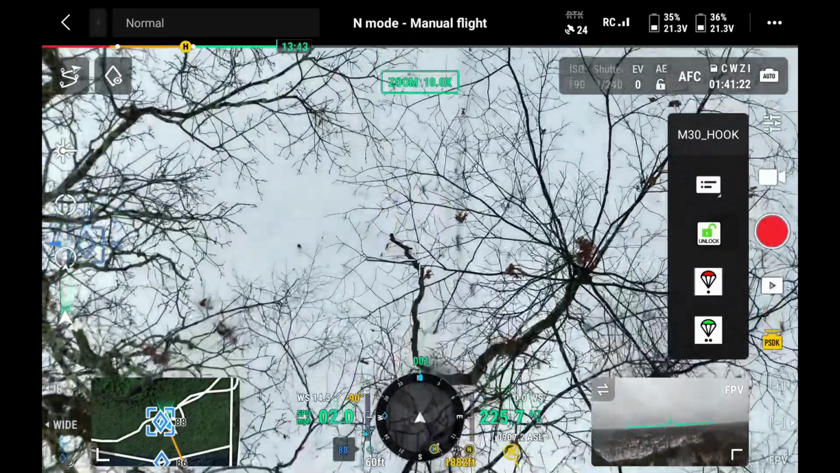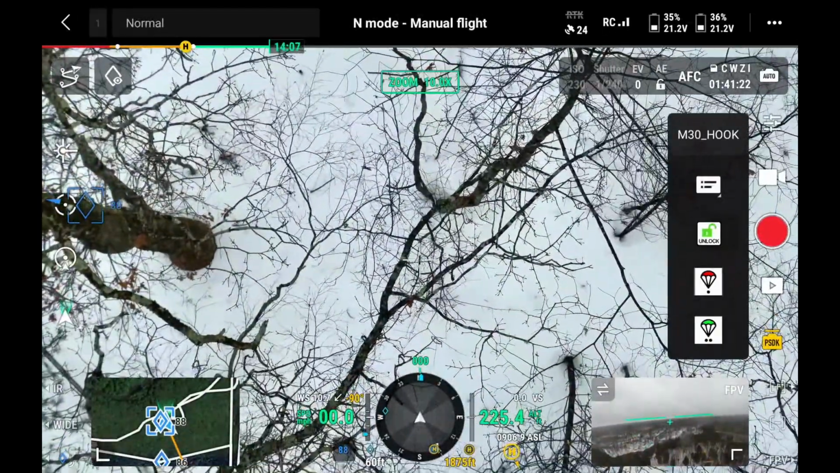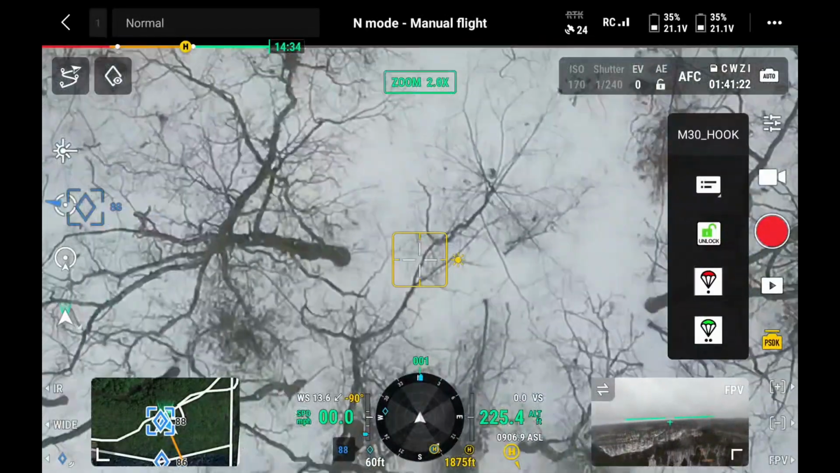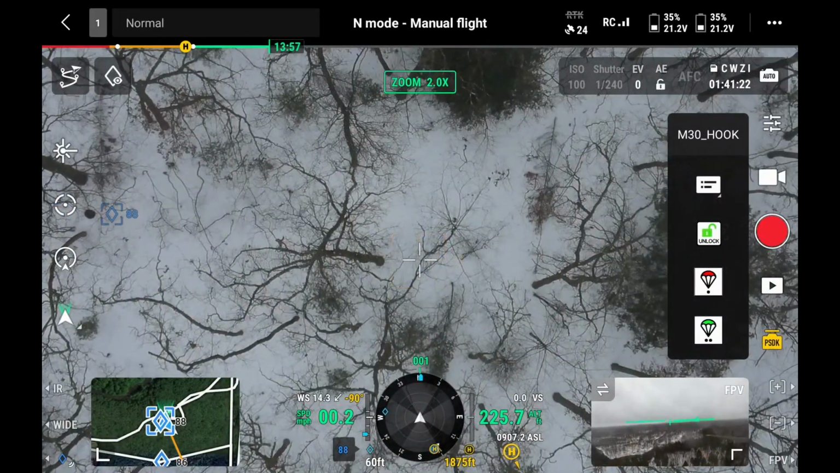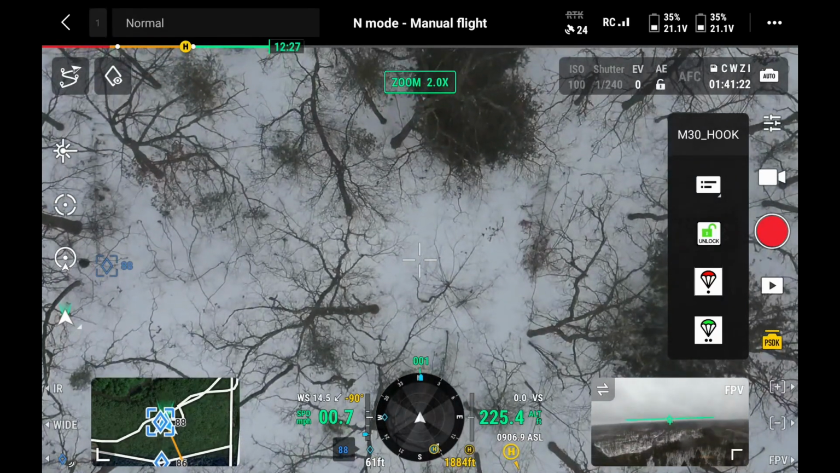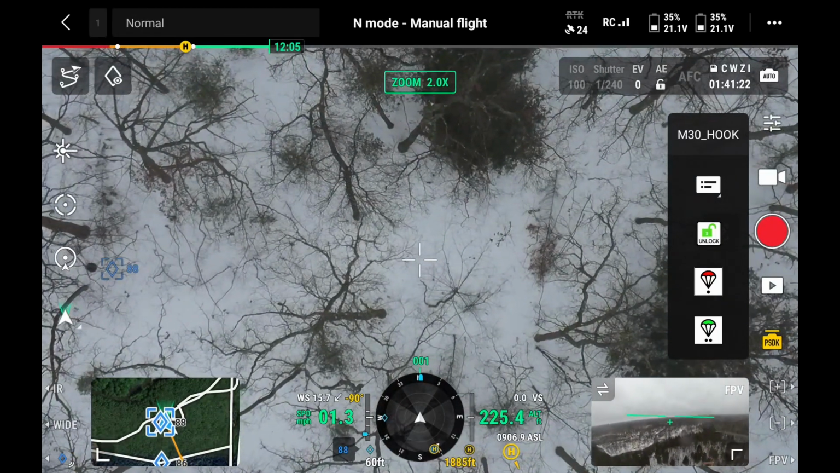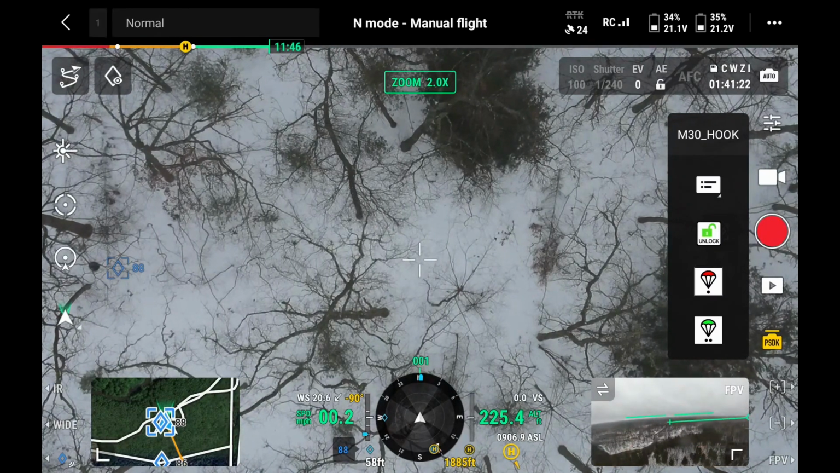Is it a tree? Let me back out and get my bearings here. Seems like it was right up in here, doesn't it? Because I was up by that pine there. Yeah, it seemed like it went kind of right in there, I thought.